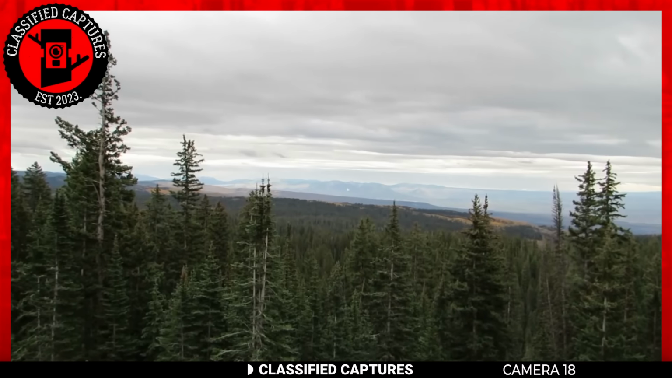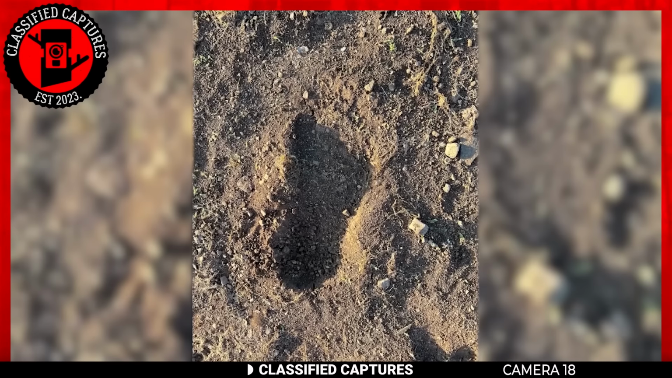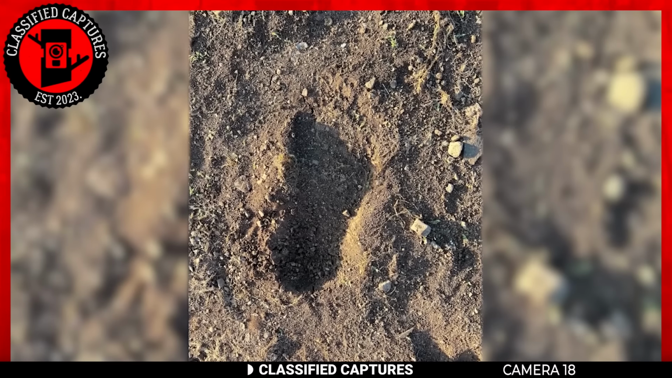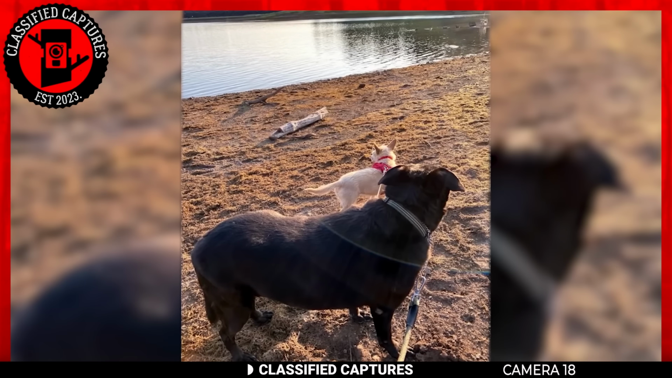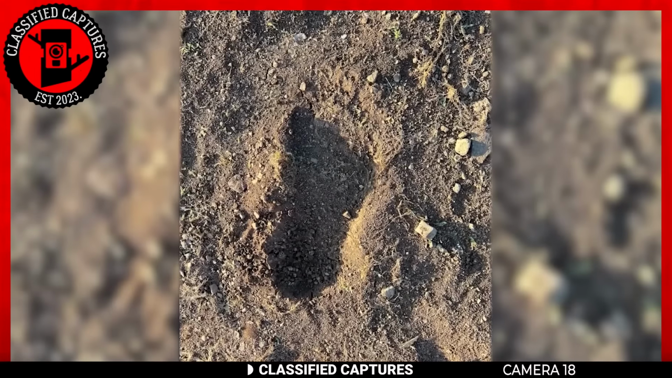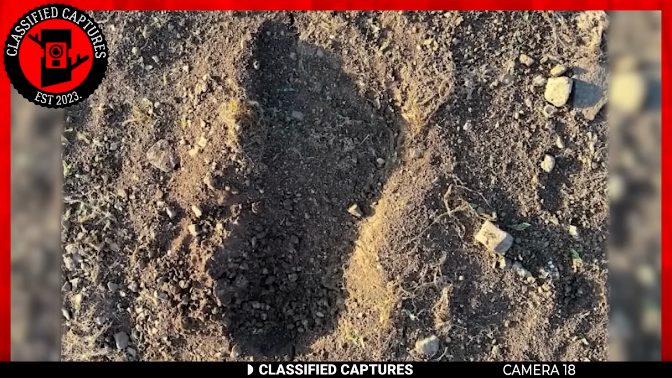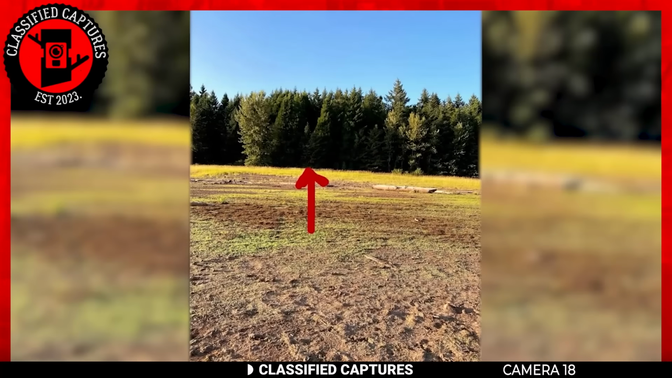Next, we travel back to visit Eugene, Oregon in 2021. The image you see on your screen was taken by a young lady who was out in the woods with her dogs. They stumbled upon tracks that were too large and deep to be attributed to an average human. Amazed at the find, she photographed and followed them with her dogs.